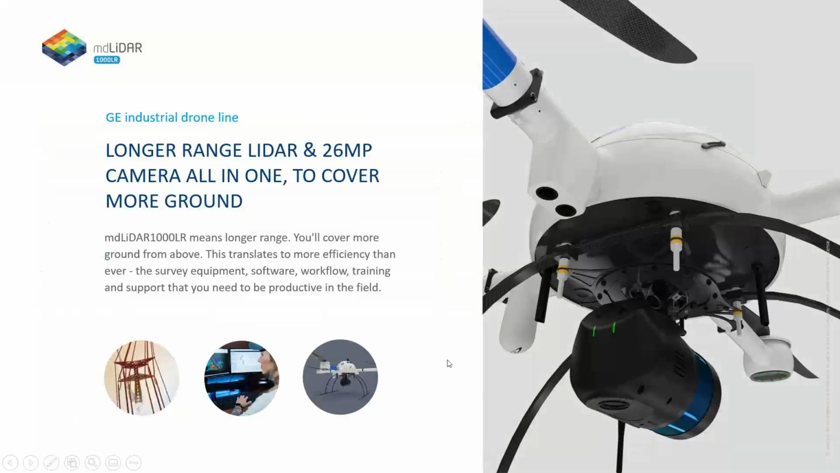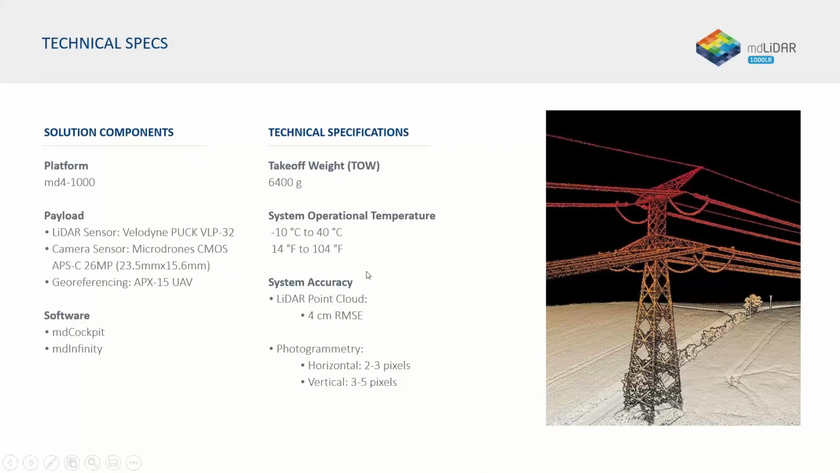Next is our MD LiDAR 1000 LR, LR standing for long range. This system utilizes the Velodyne Puck 32 as well as a 26 megapixel camera. So in this case, you're getting both high resolution imagery and the high density scan data from the scanner. You can fly this system up to 120 meters or 400 feet, whereas we're flying the HR about 60 meters. So it's not as powerful, not as dense on the HR. This one is much denser and also able to get the high resolution imagery in the same flight.